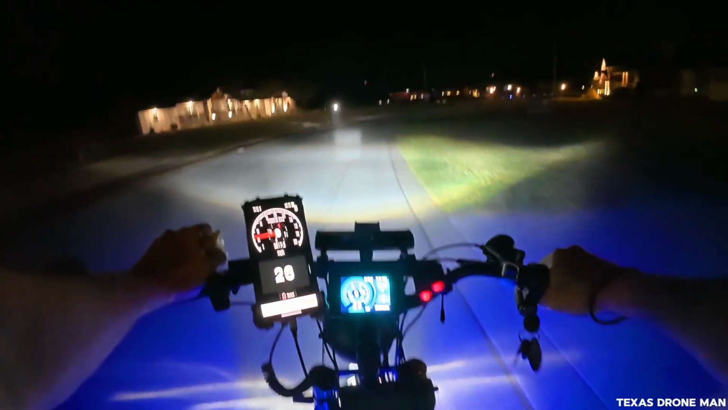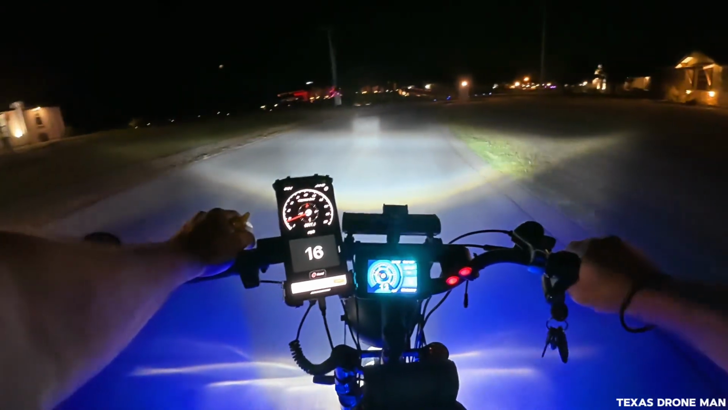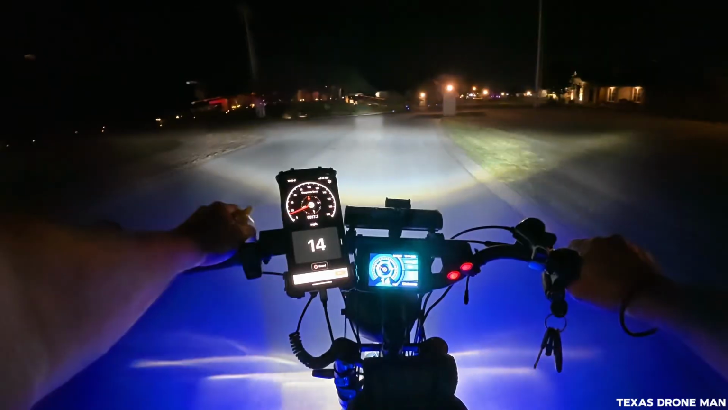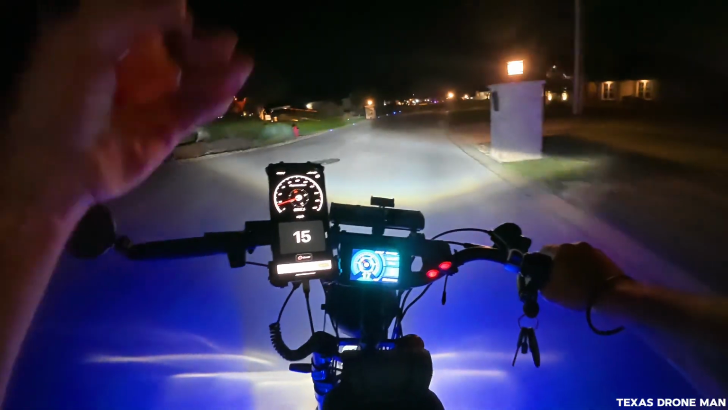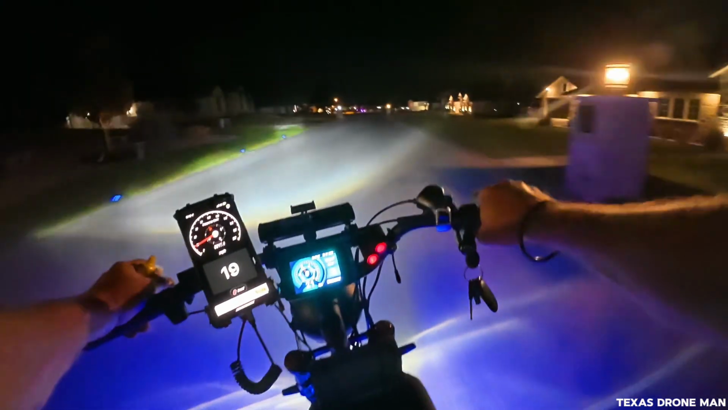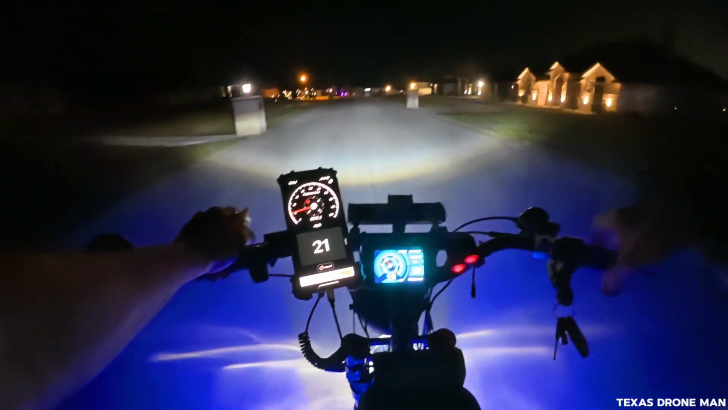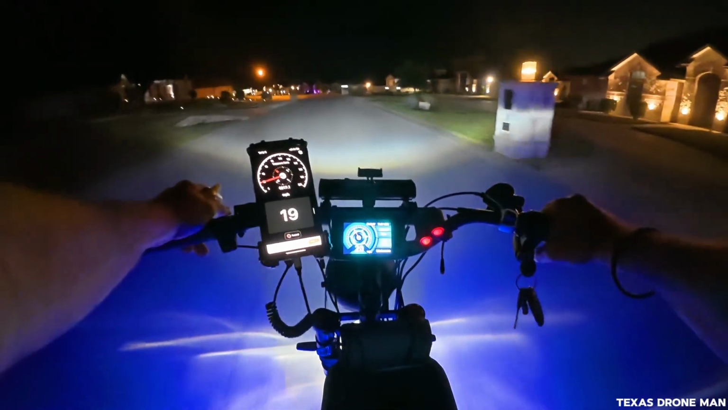Look, here they come. They started running towards the street. Man, I'm telling you, them deer are lousy up here. Everywhere here. Guess I can crank this up a little bit now that I don't have my other light for some reason. It's weird.